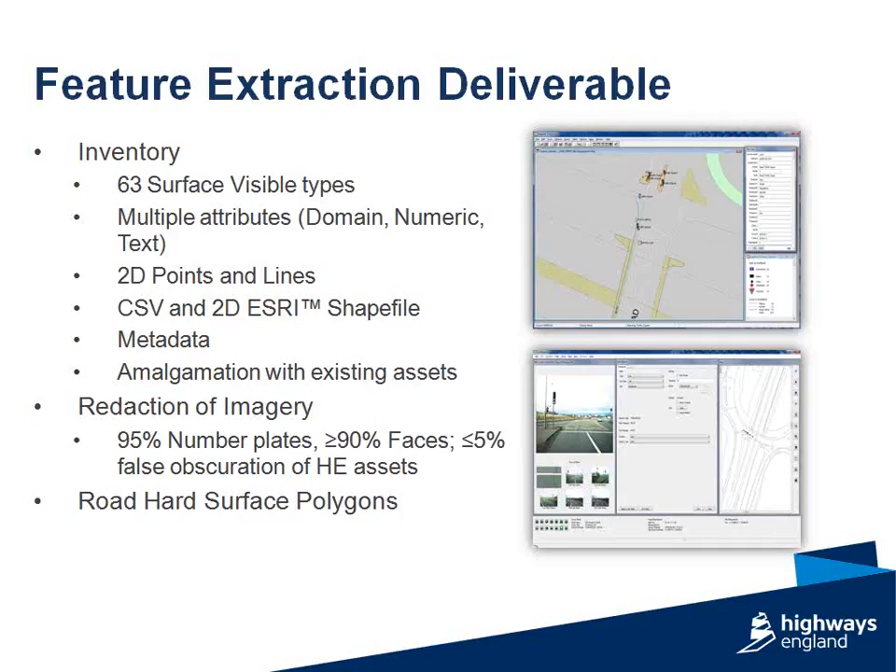In terms of the imagery, they're also redacted. I've got a slide following this one which I'll speak a bit more about. But there is a requirement to redact vehicle registration plates and the public or driver faces out of the imagery and blur it, very similar to the likes of Google Street View, under privacy protection. And as I alluded to earlier on, there is a road hard surface polygon that's extracted from the point cloud, and that allows the hard surface feature classification to be defined.